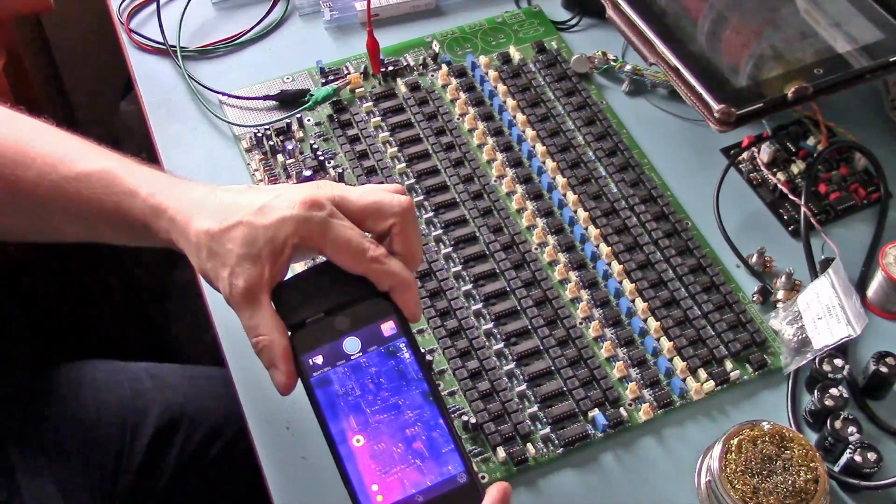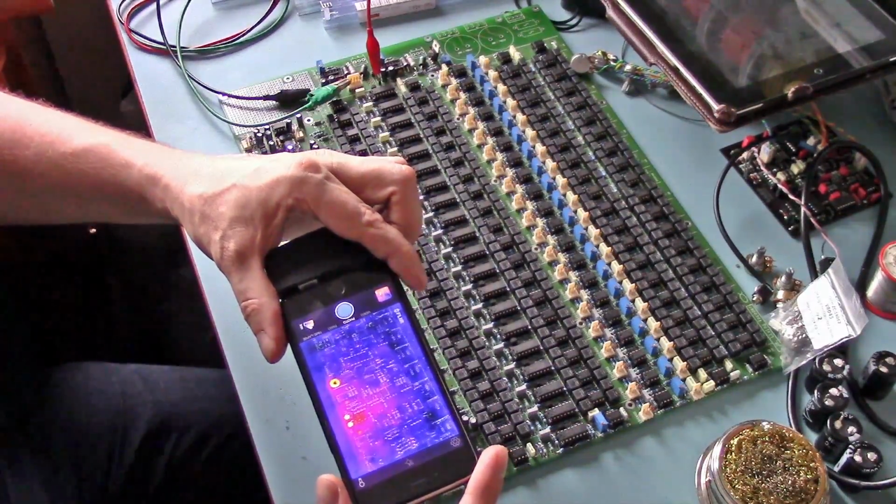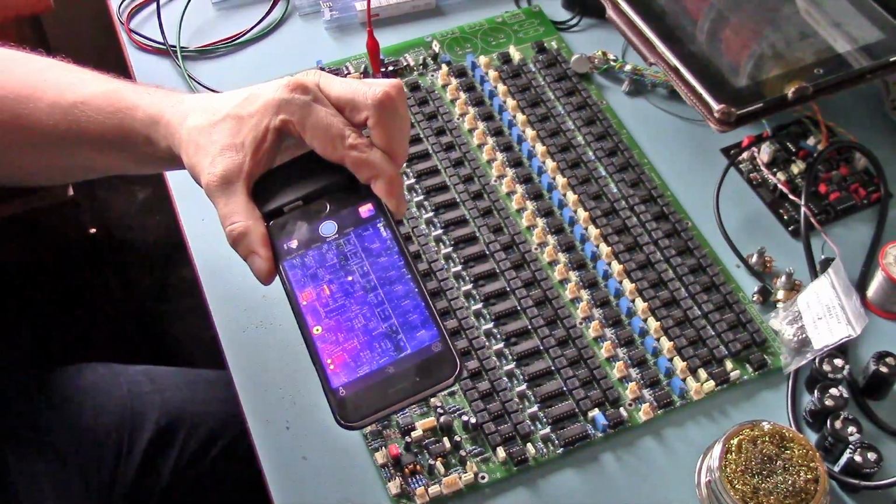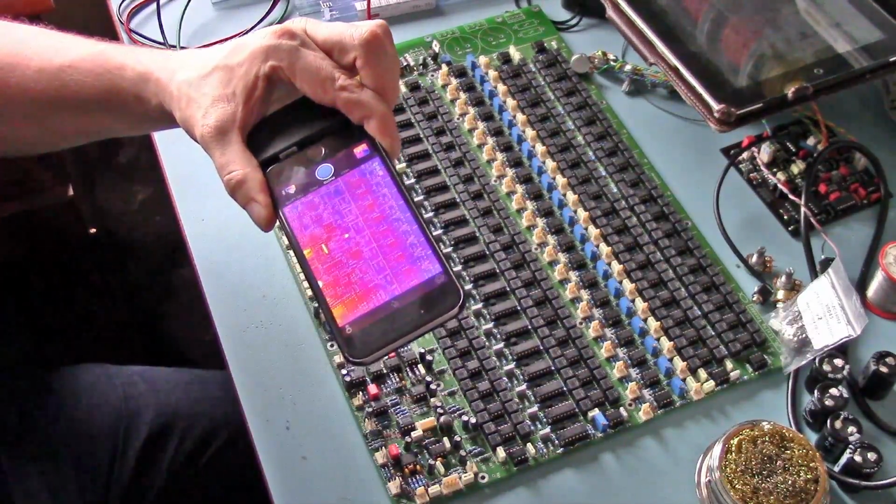There's a 1458 over here, it's too hot. It's way warmer than any other chip. Now I had this before. I've had these warm up till they're actually burning your fingertips when you touch them.